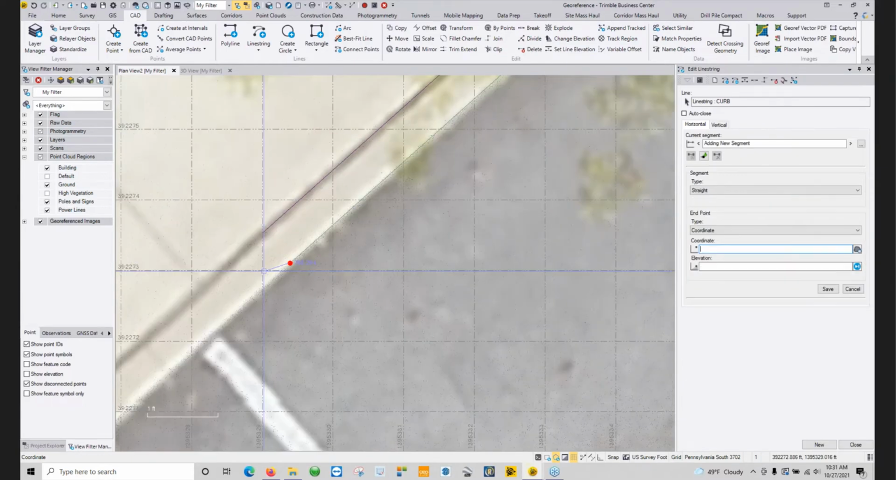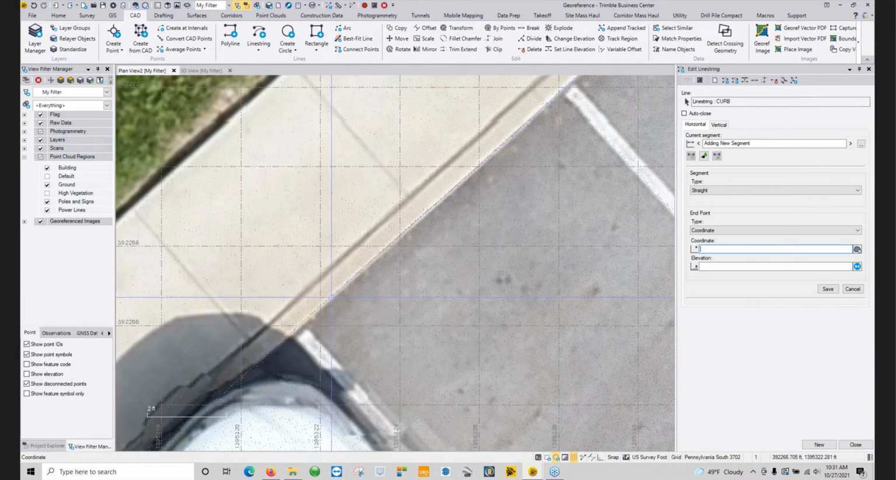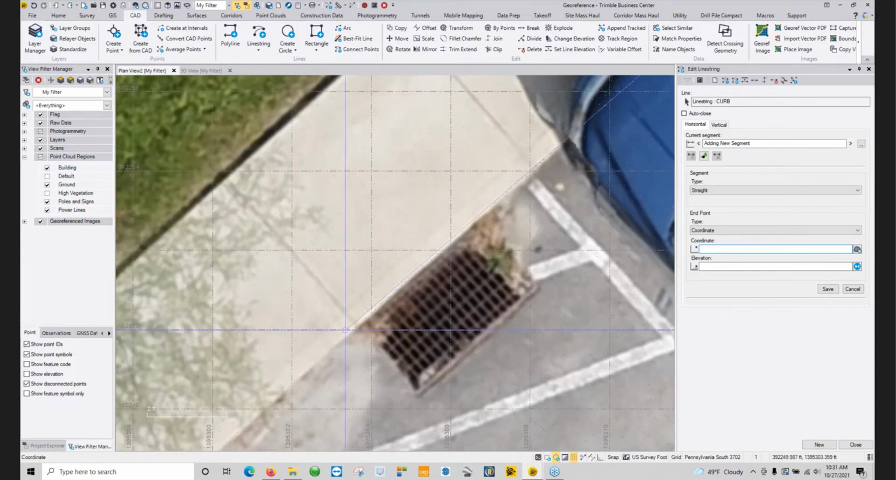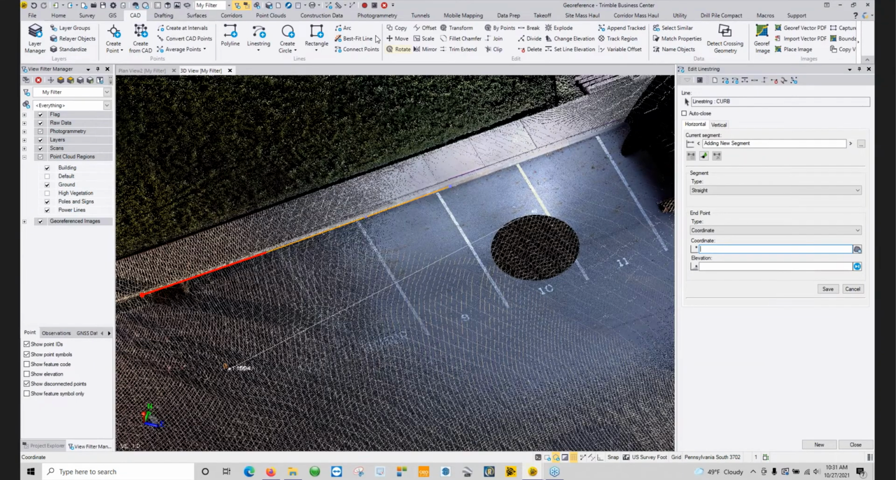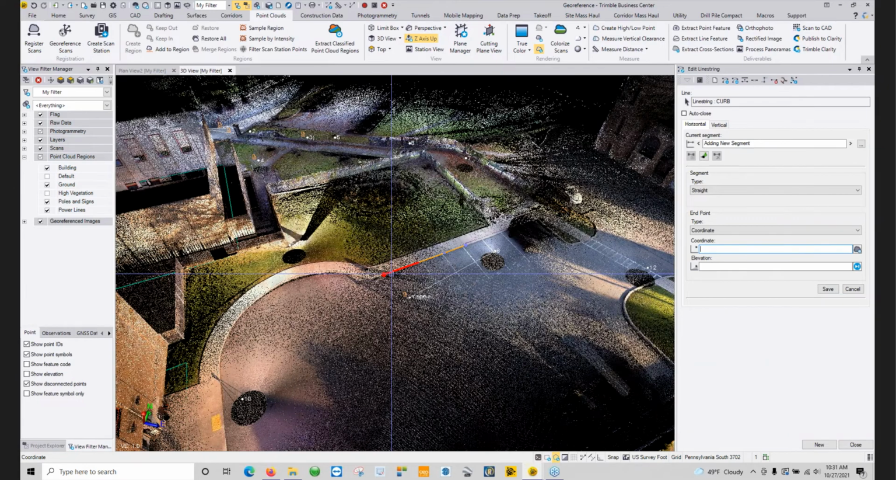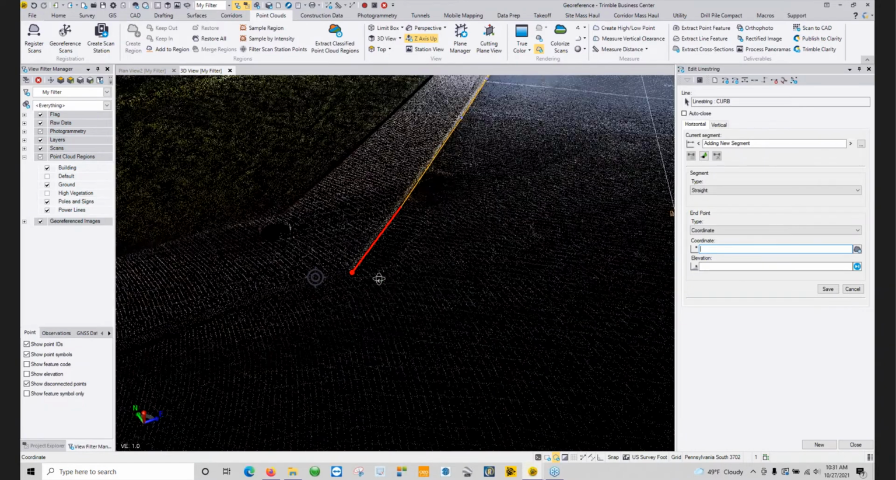So I can snap to that line and then either go to my 3D view or continue it on just inside the plan view. This is really helpful if you're just doing 2D and you don't really care about the elevation aspect of it. But if you care about the elevation, you want to make sure you go into your 3D view. And in our point cloud side, we're going to go back in this perspective-based mode. And we'll zoom in on that section. And we'll click along and do it that way.